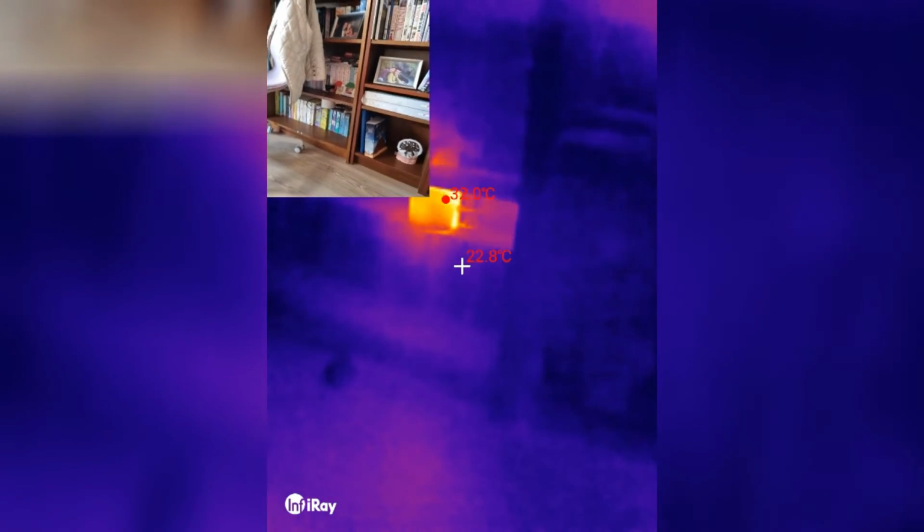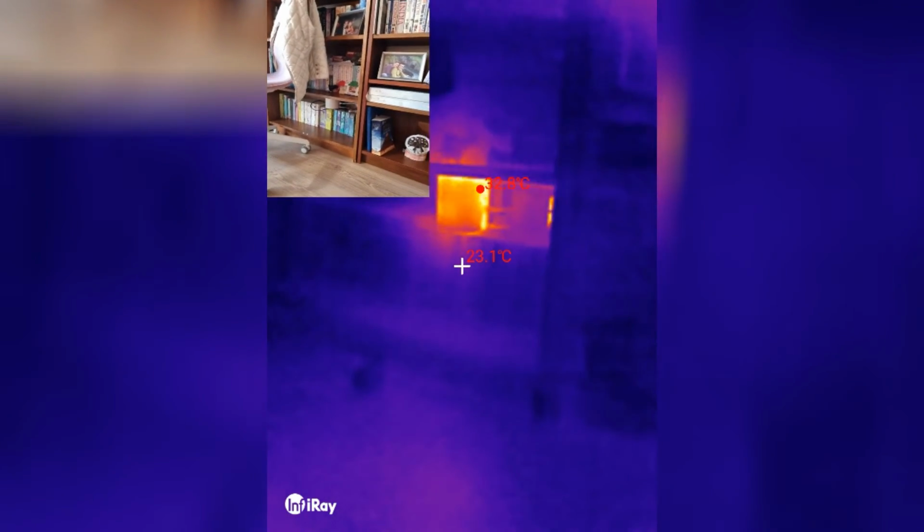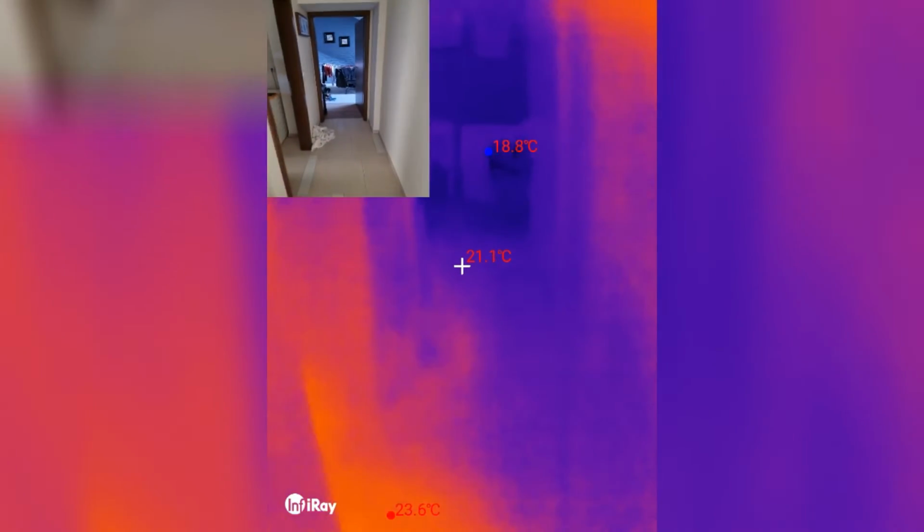One more access point. There is my other access point down there. And let's go into the guest bedroom, which is more like a laundry room and storage. And we should confirm that.